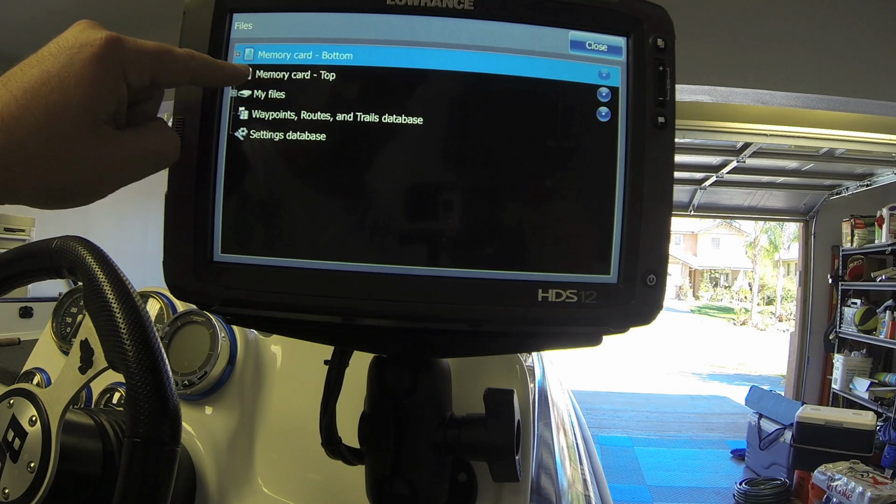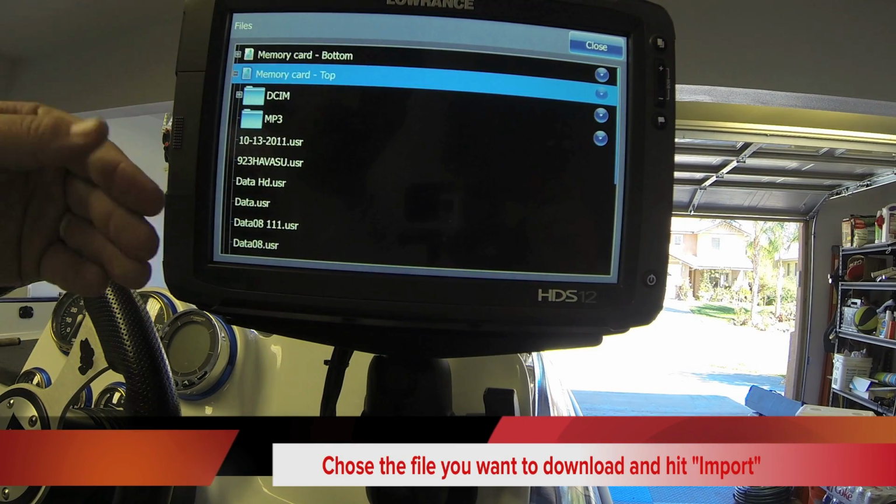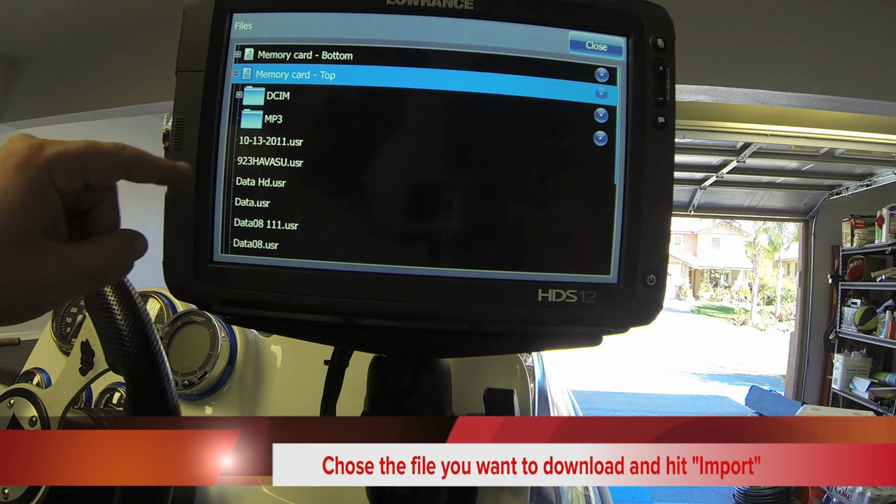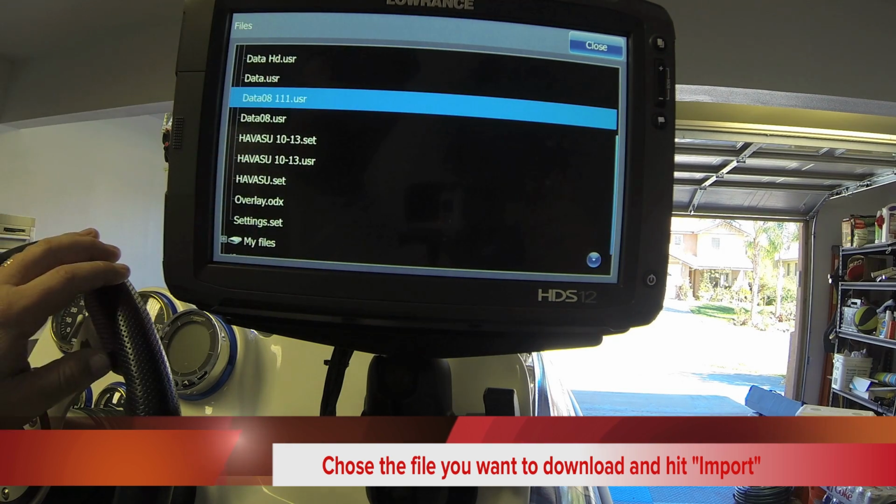The top card, memory card, is all the information that I just had from years past, from my 111s. Last year I had my HDS Generation 1. I captured all the information on it. So here's all the data I have.